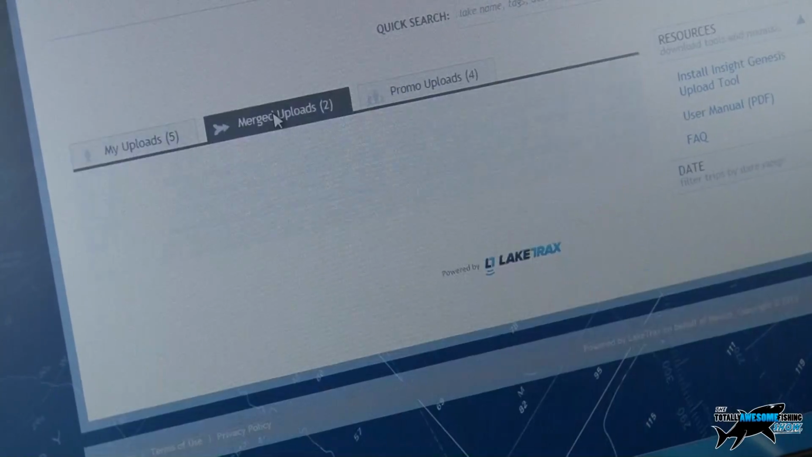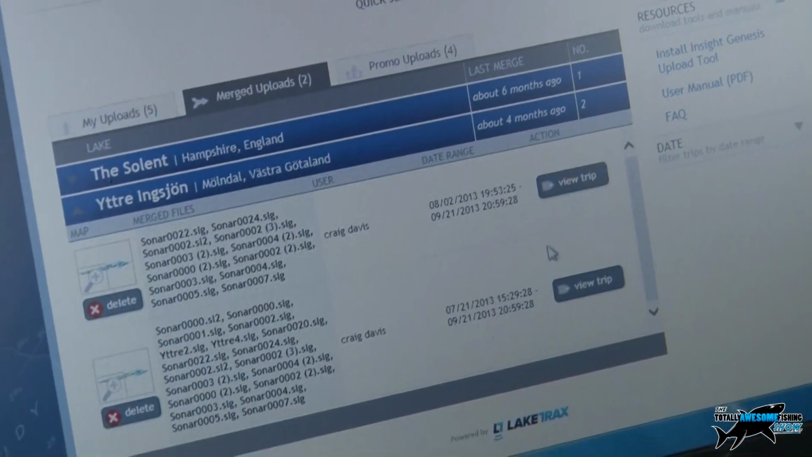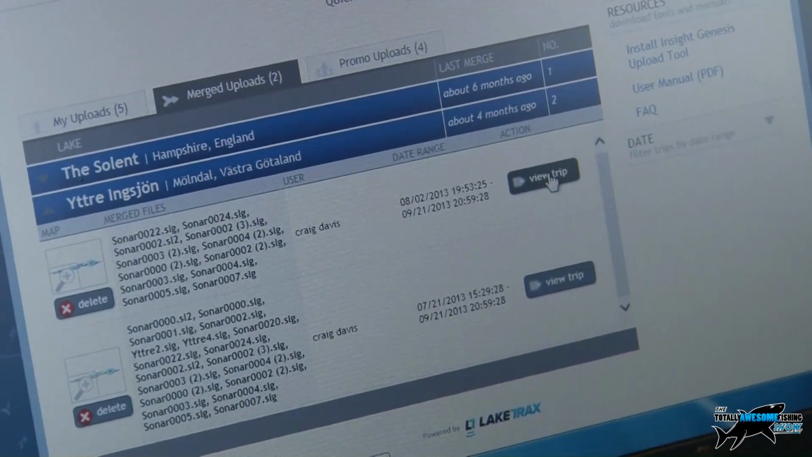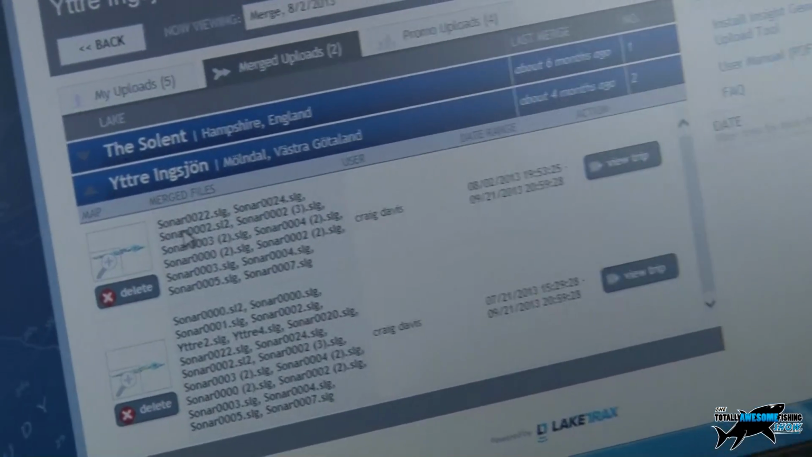I think we've actually got it as a merged. So we've got a couple of trips merged together. So this will show exactly detail from more than one trip? Yeah, that's it. This is multiple trips all joined together. We've got about 6 trips joined together to make this map.